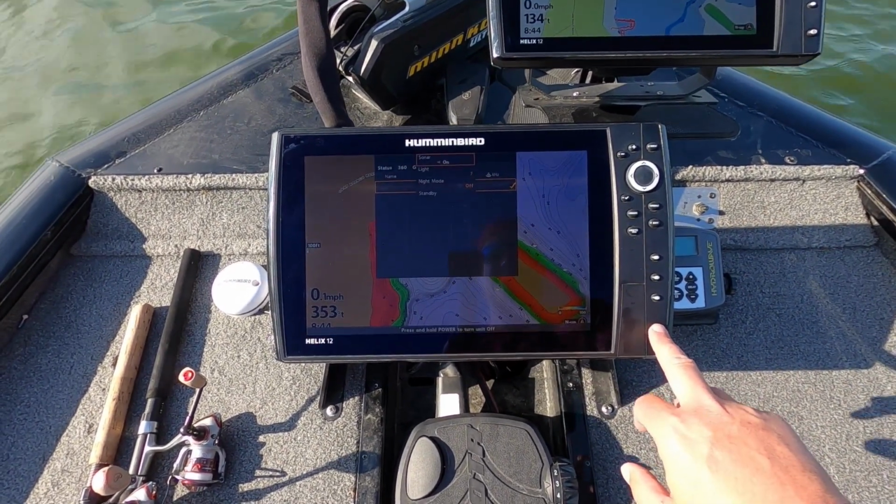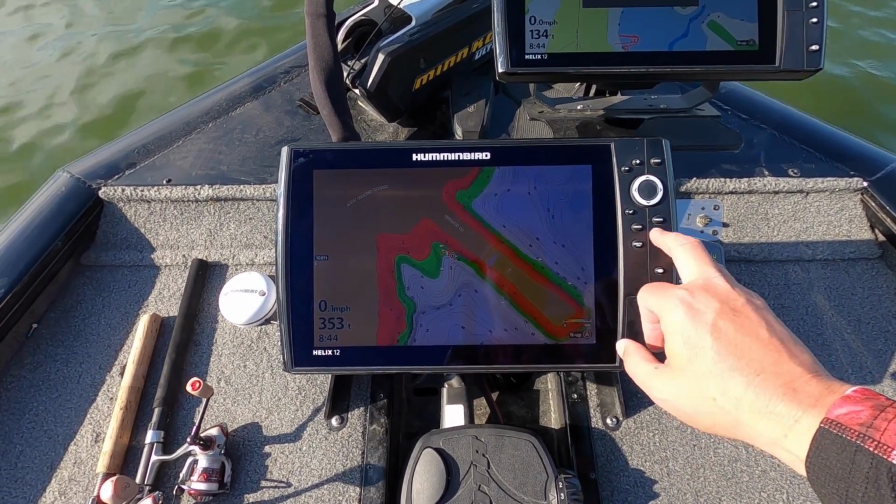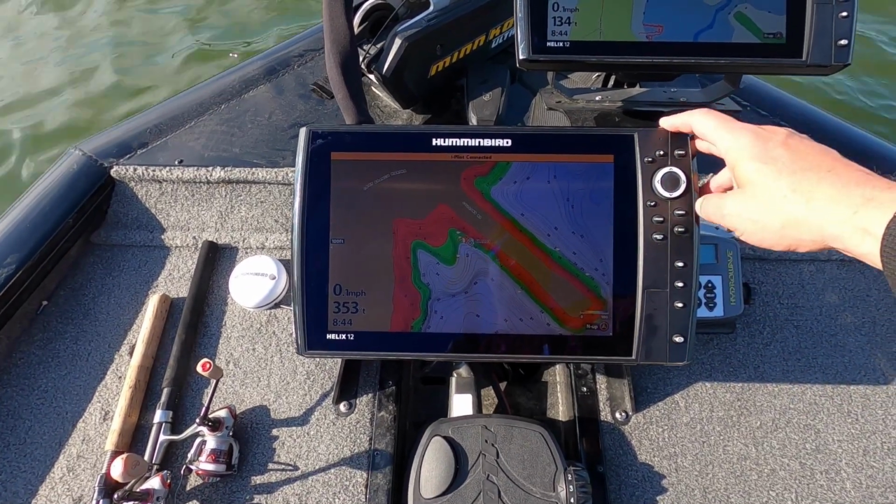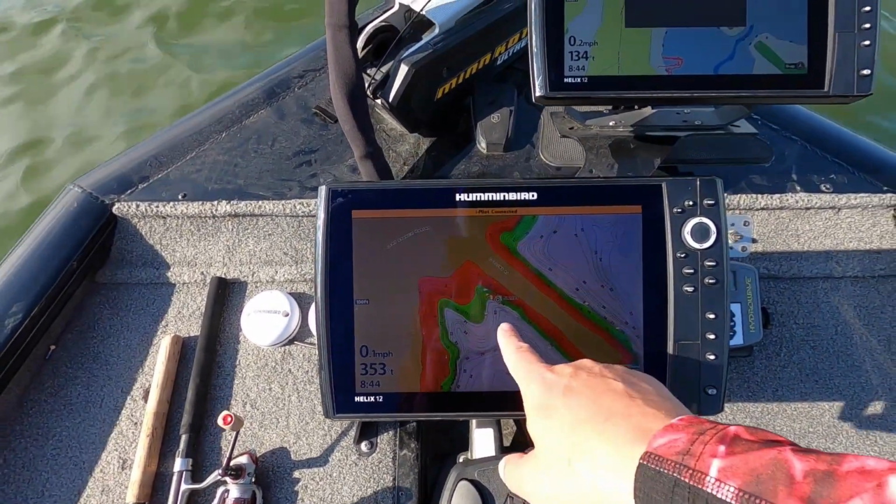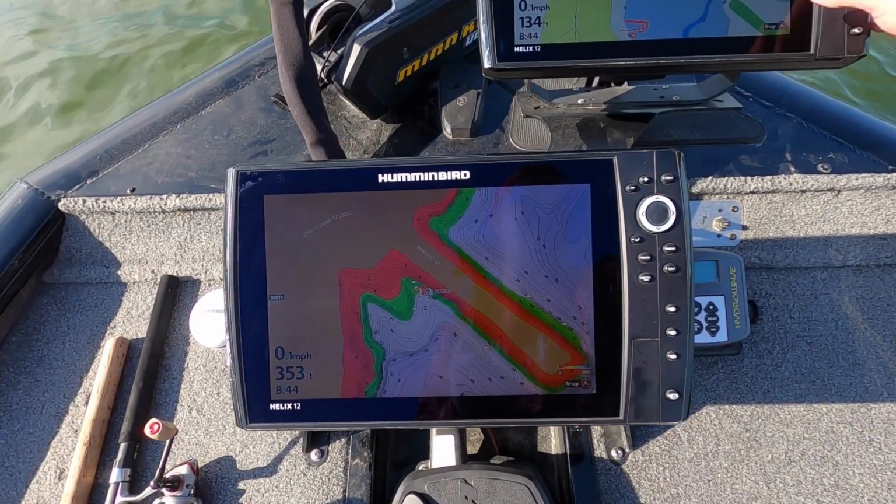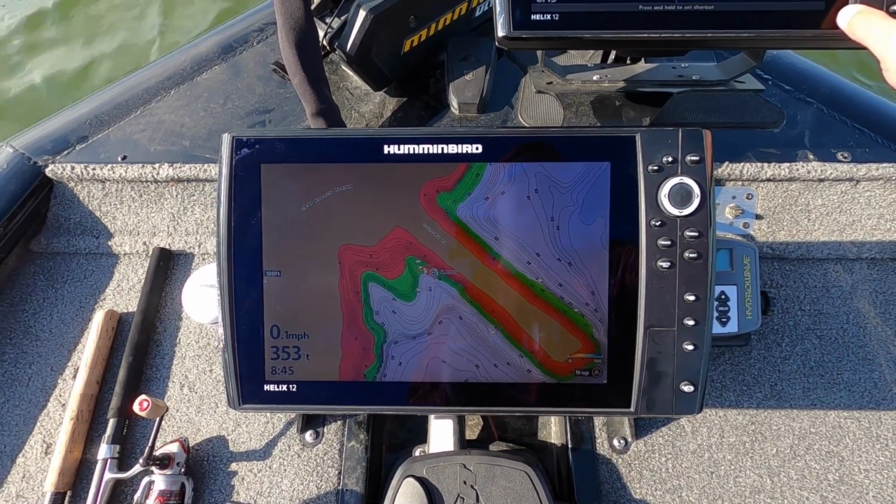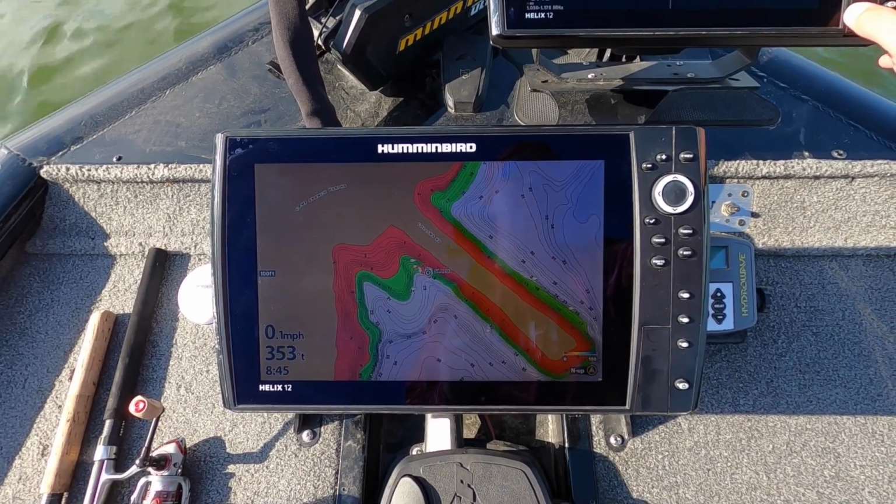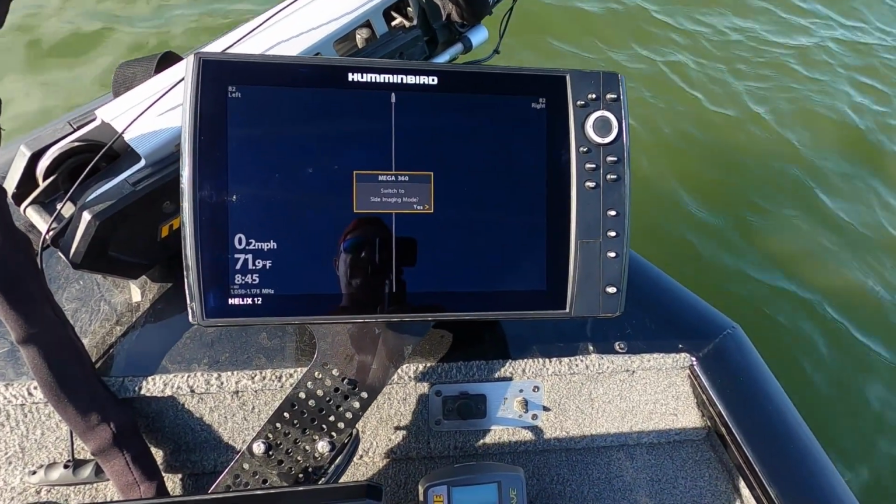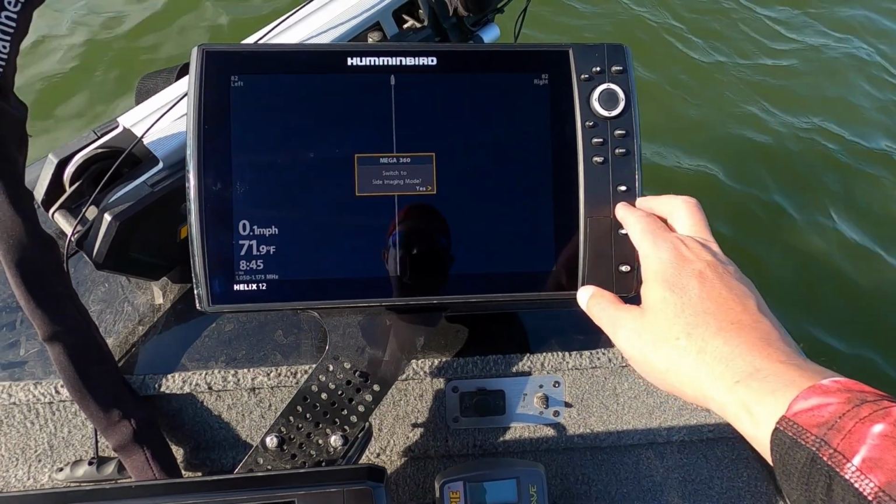So let's get out of that. Here's my GPS, and I've got some Missouri Department of Conservation brush piles right there. Oh, I forgot, the Mega 360 has side imaging mode, which I don't want to do.